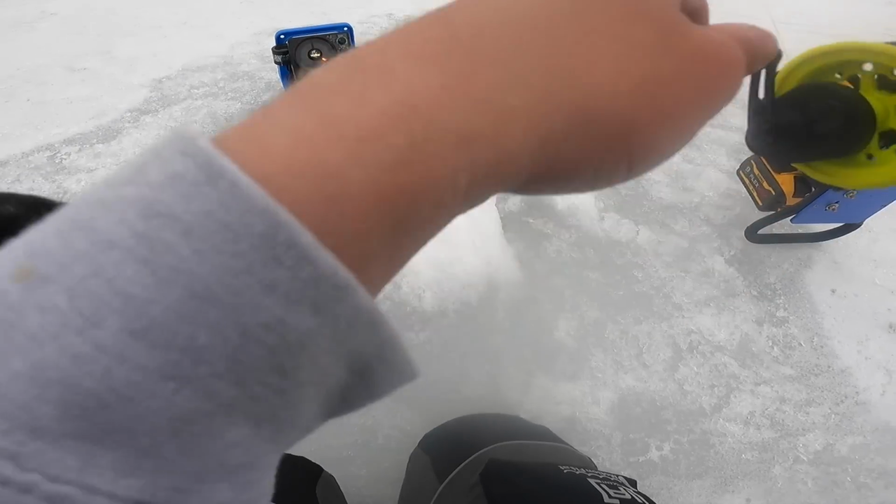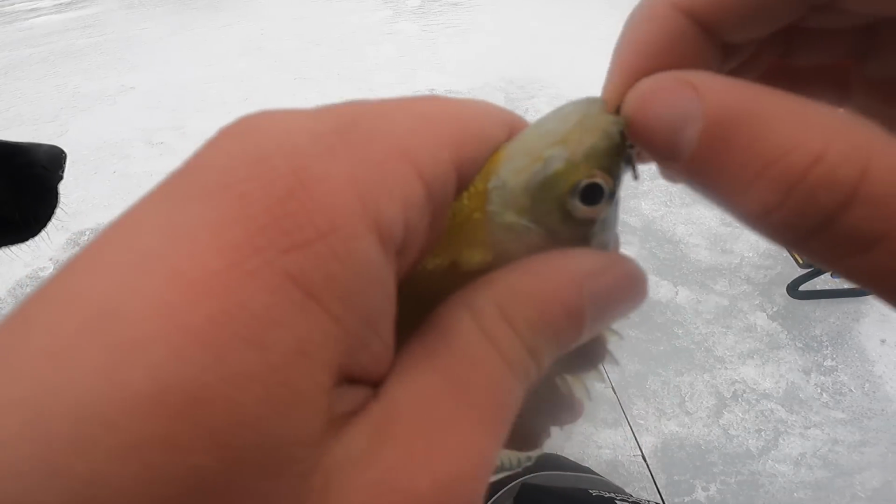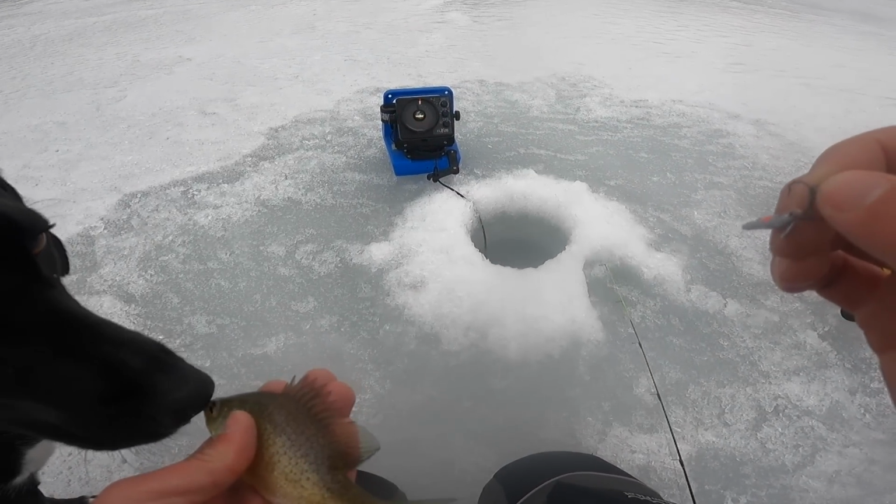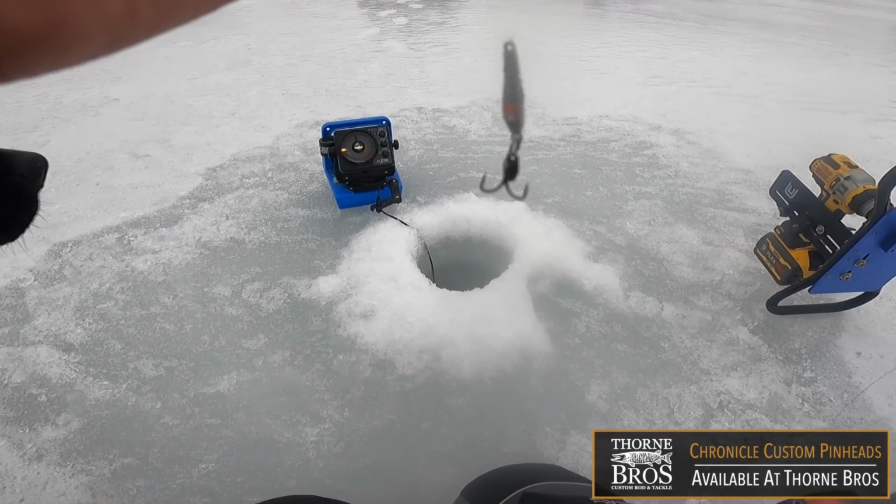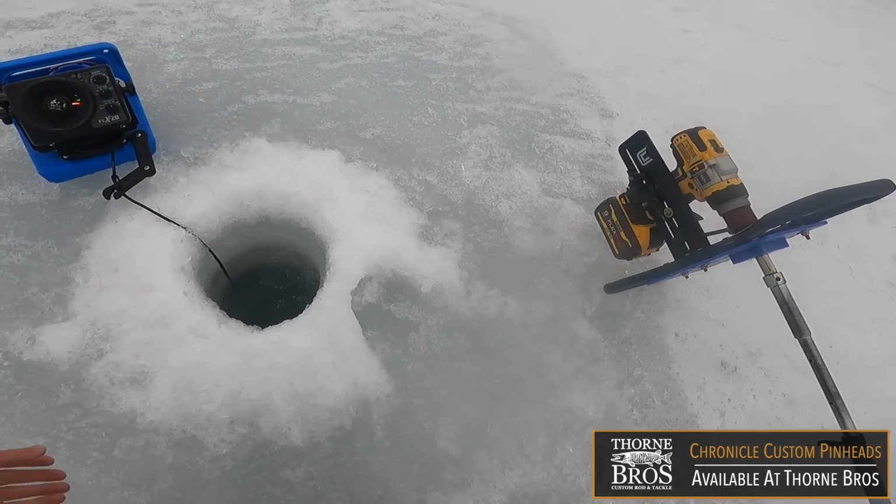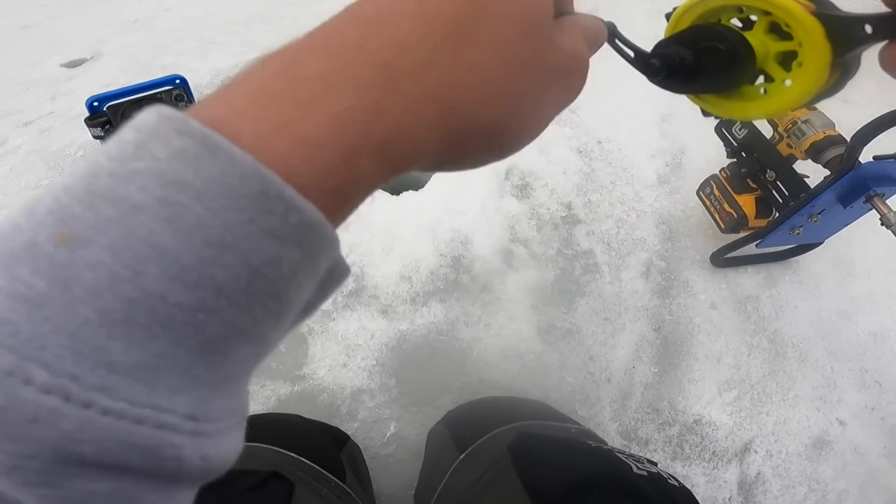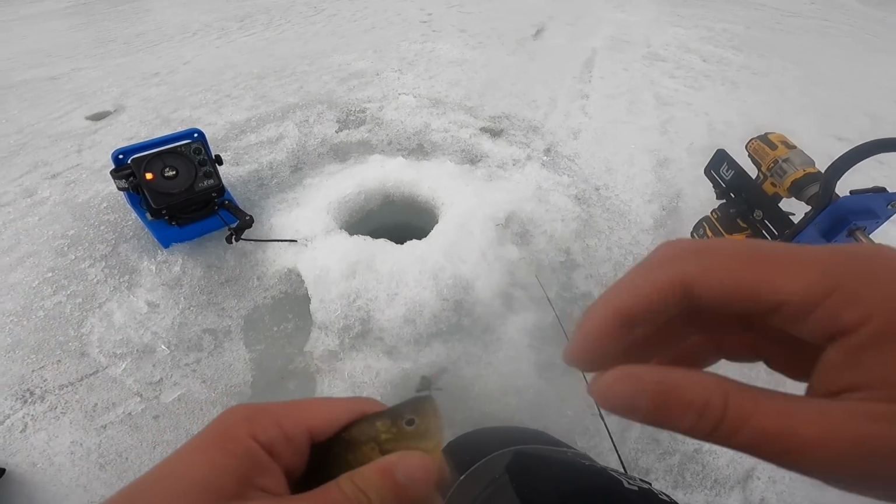I got one. It doesn't feel big, but I got one. It's a bluegill. Well, we started the day. Baby bluegill. What do you think, Sadie? Give it a kiss? Yep. All right, going back. But you might notice this new little bait we'll talk about. That is a custom colored pinhead that may be a Chronicle series edition. So we got a baby bluegill.